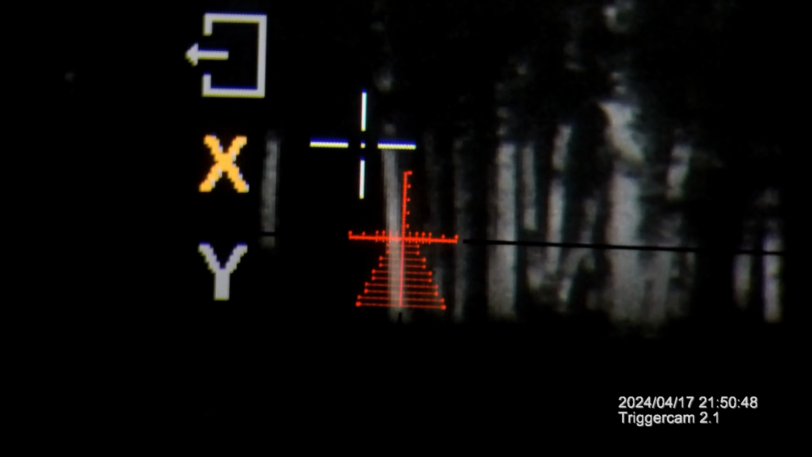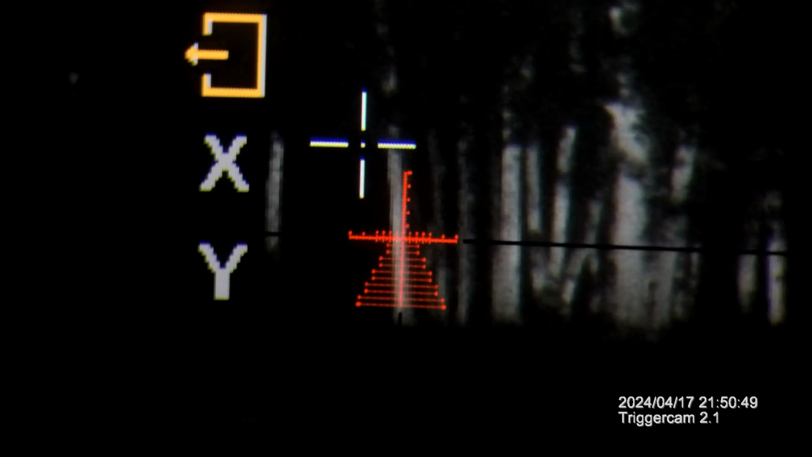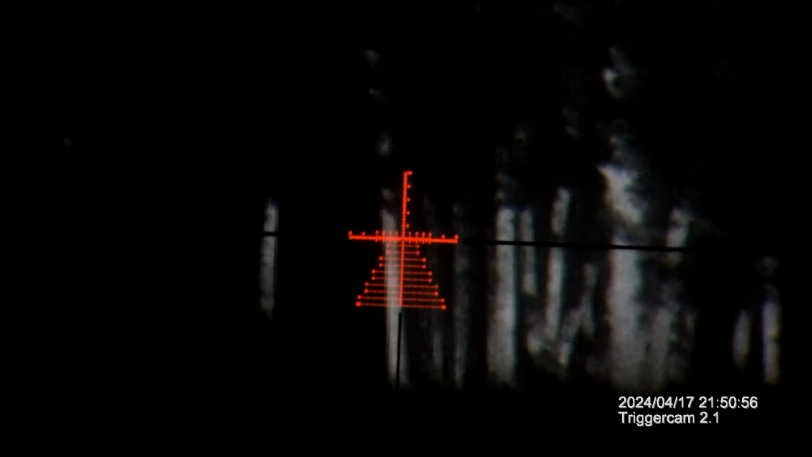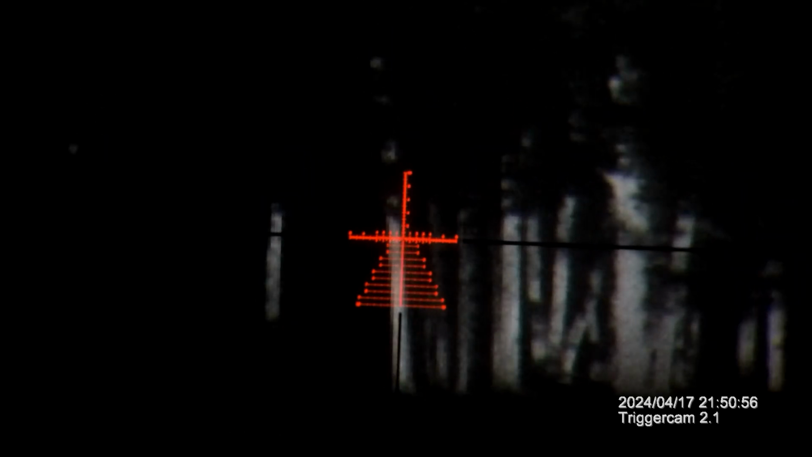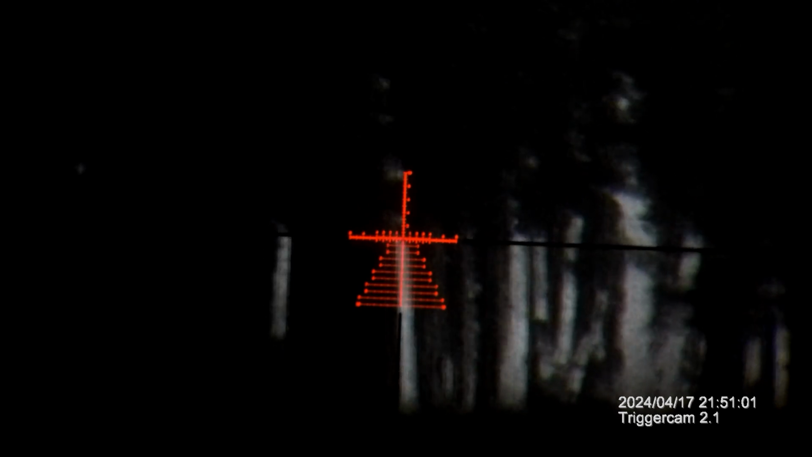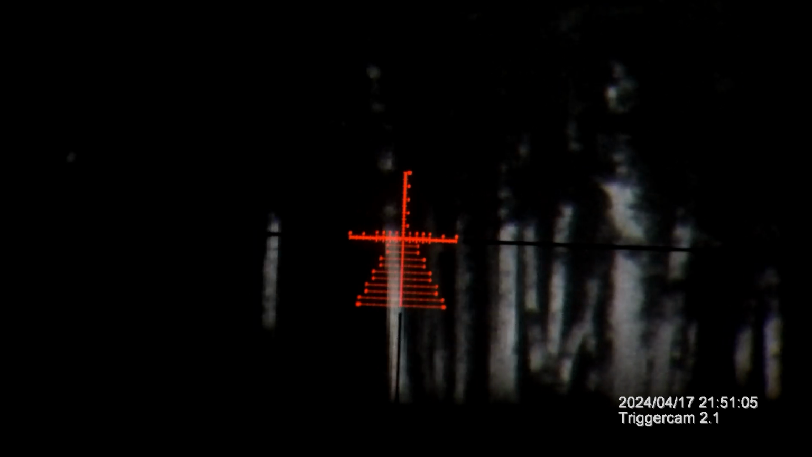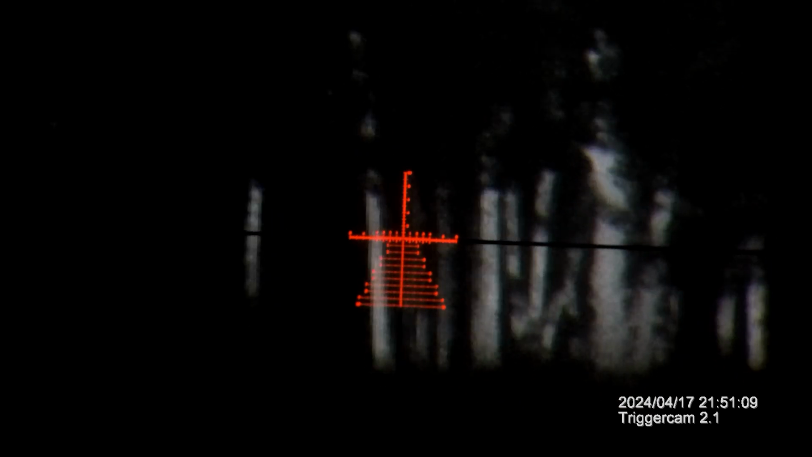I'll have to recollimate this. Thanks guys, I forgot what the number was at because this is already done, but it's all good. It's just more training. But yeah, that's collimation. It's pretty easy. You shoot the target, see where the bullet went, move the reticle inside the optic to where the bullet went, and then boom, collimated. It's pretty much the opposite of zeroing a day optic. At least this one is anyways.